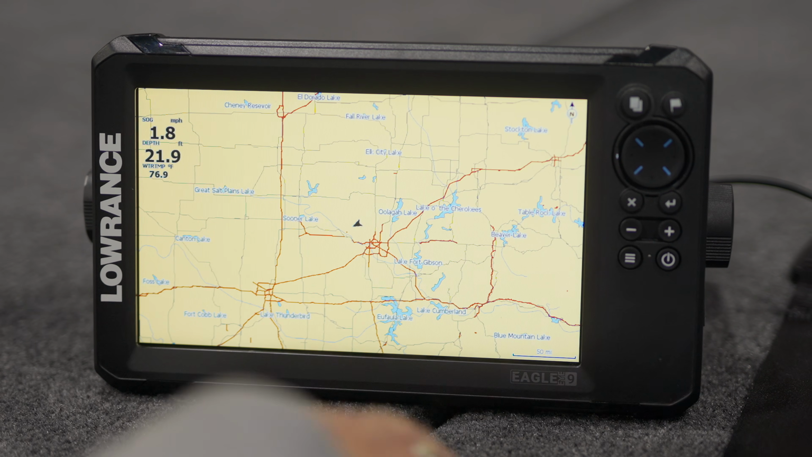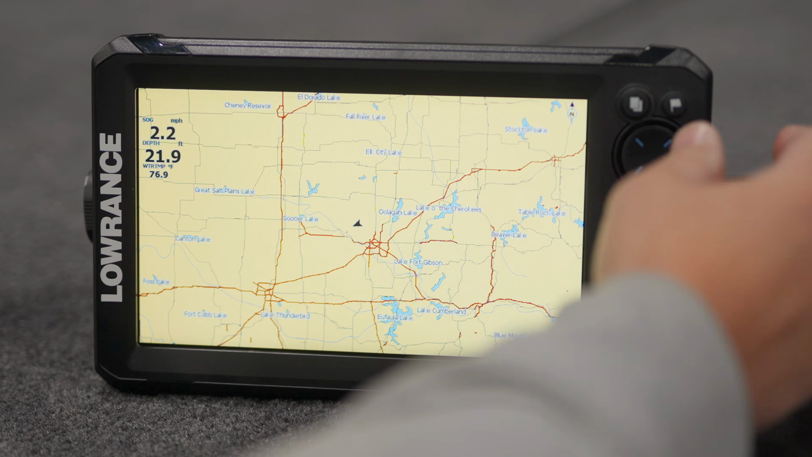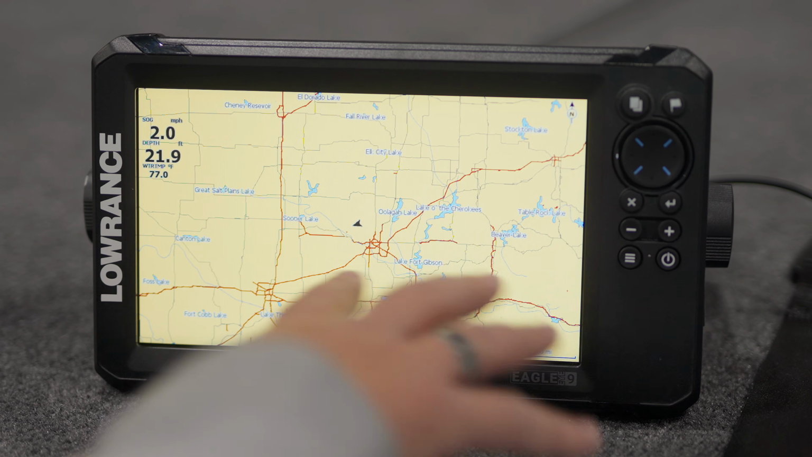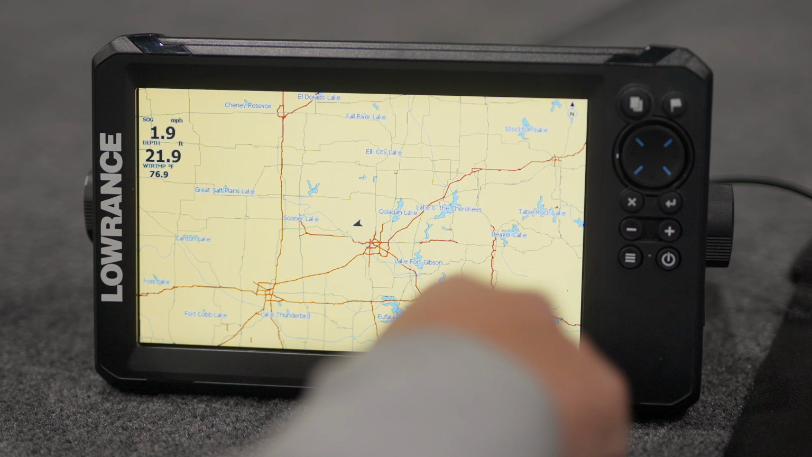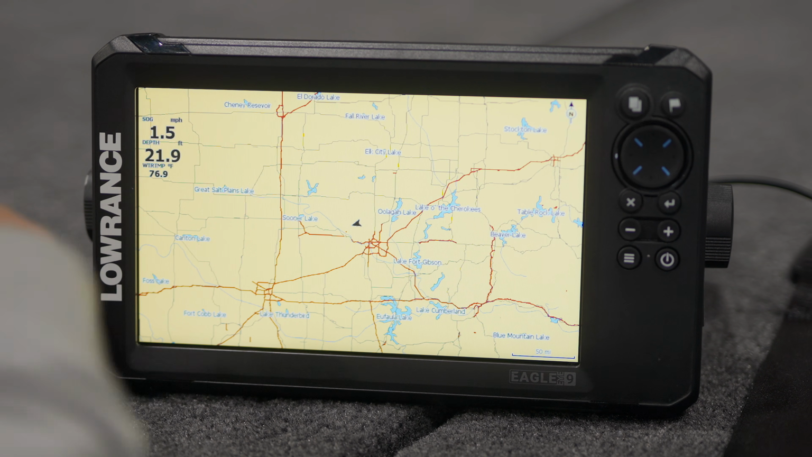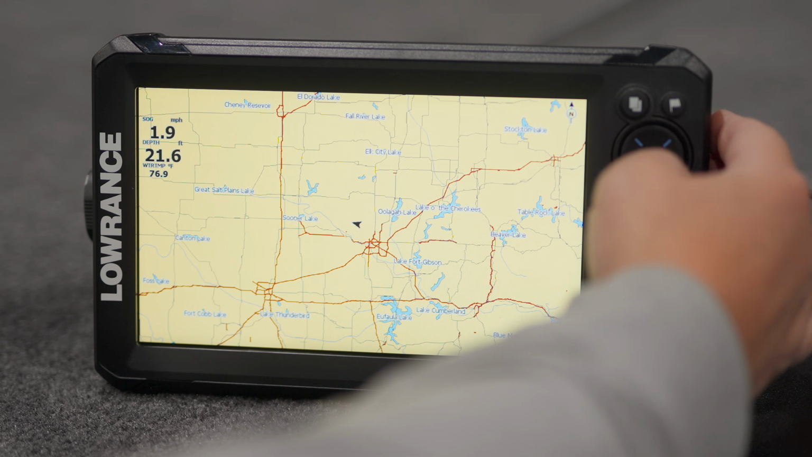Now this is the C-MAP Inland mapping that's preloaded in this. It's not the C-MAP Discovery, which is about $1,049. This is $999. So we've got our presets that already come. I haven't messed with the unit. We've got speed over ground, depth, and water temp. Again, this is in demo mode, so it's giving us some fake numbers here, but you can see that.